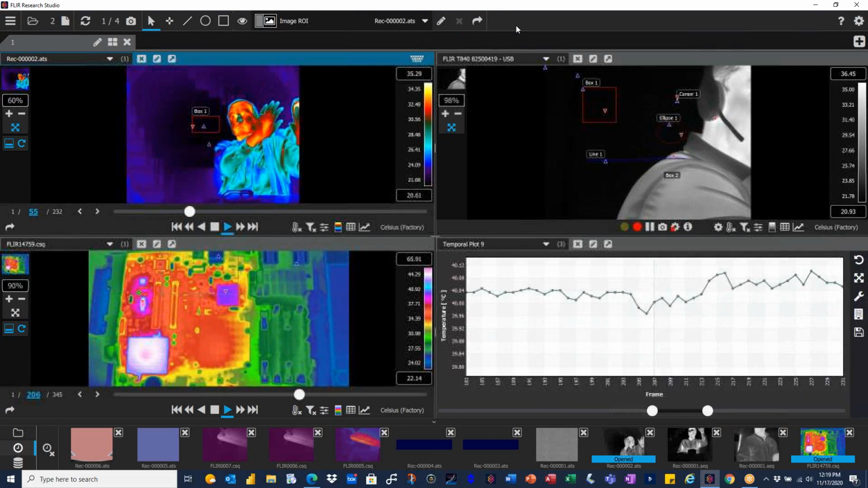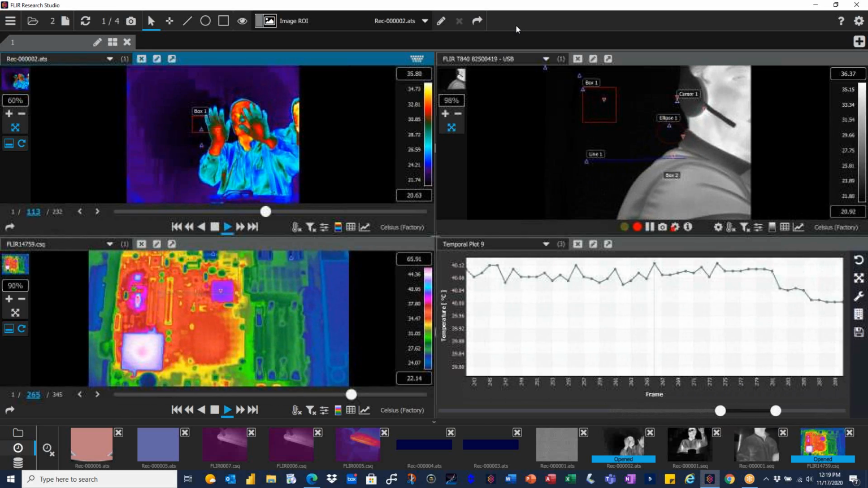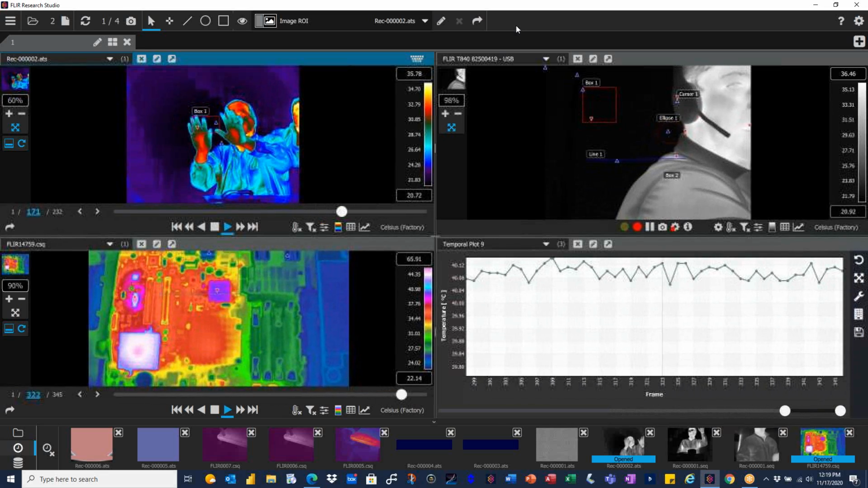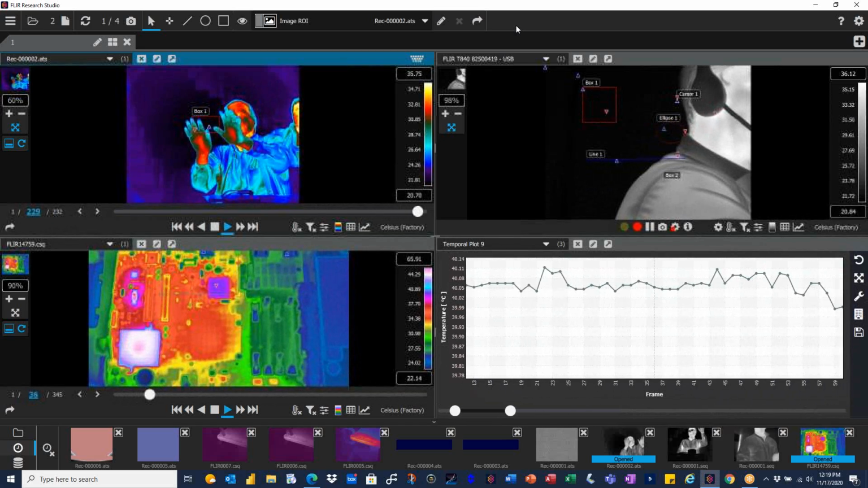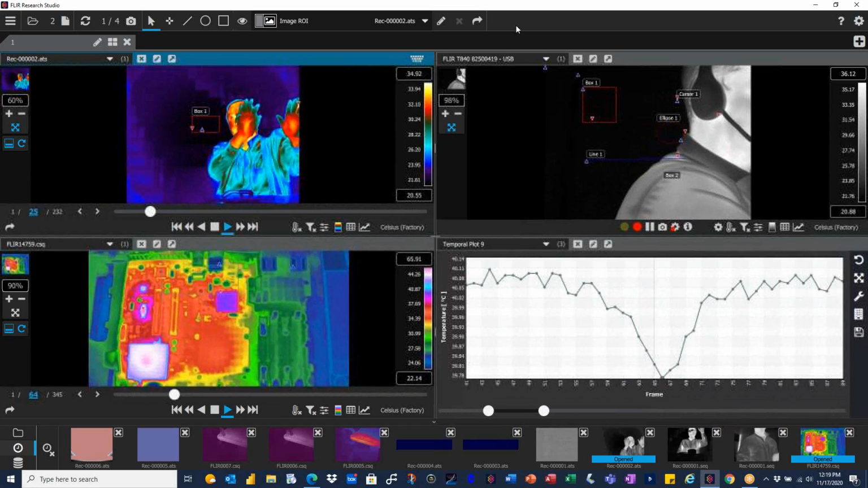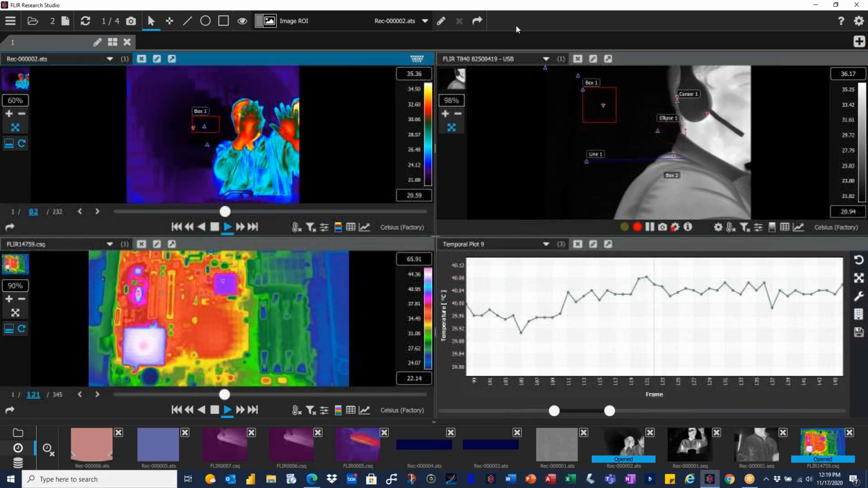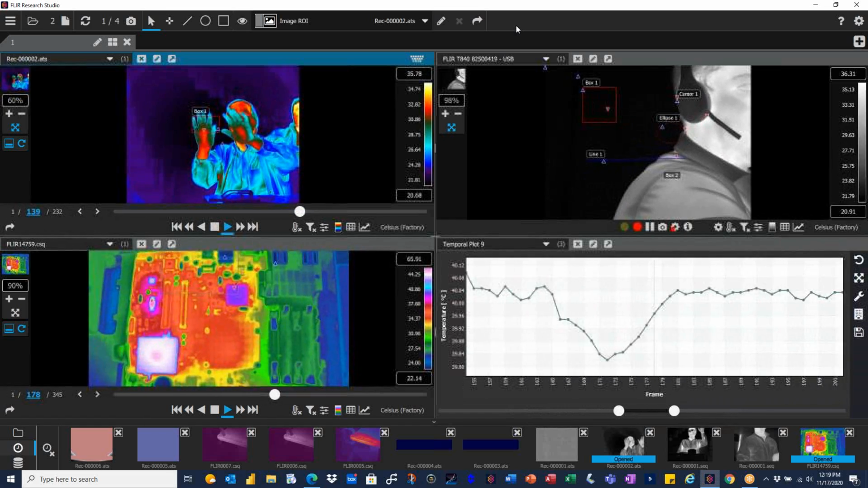Is it possible to see electrical wiring inside? Okay, so I got two questions about seeing through surfaces. The question was, can you see rebar inside concrete and can you see electrical wiring inside walls? In both cases, as long as there's a temperature difference that is emitted or radiated enough to the surface, you will see something. But obviously, without knowing the environment of the situation, you won't necessarily.